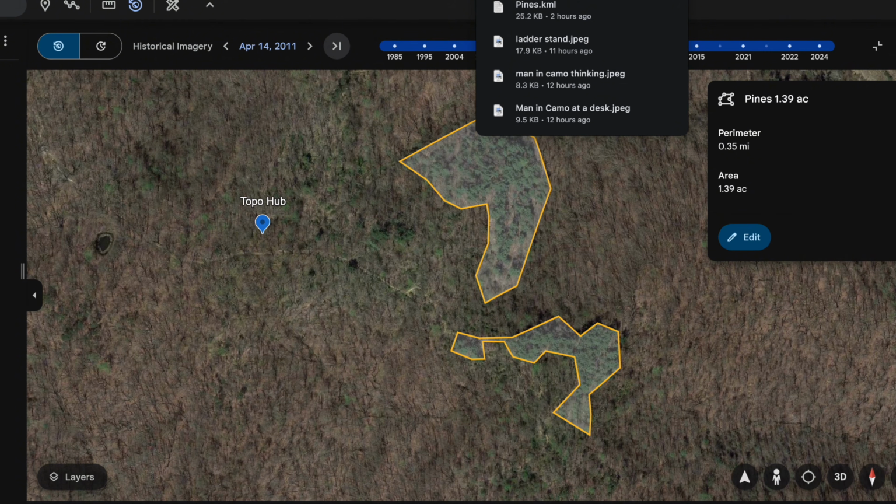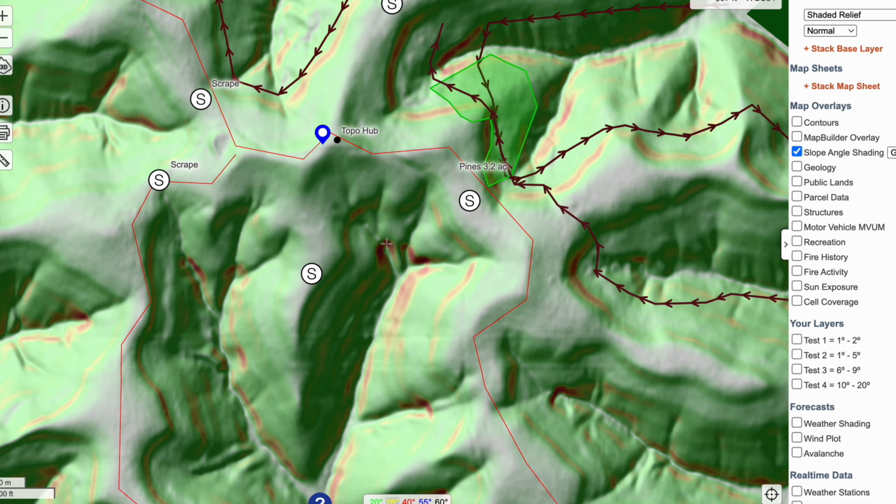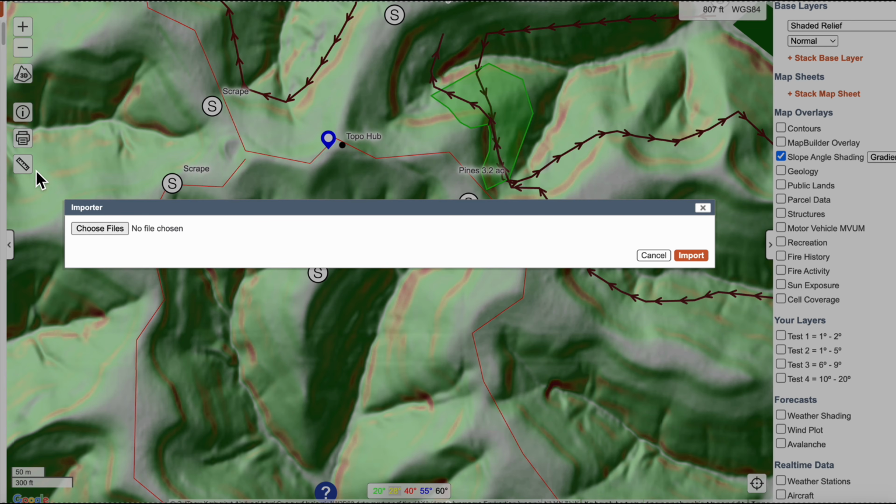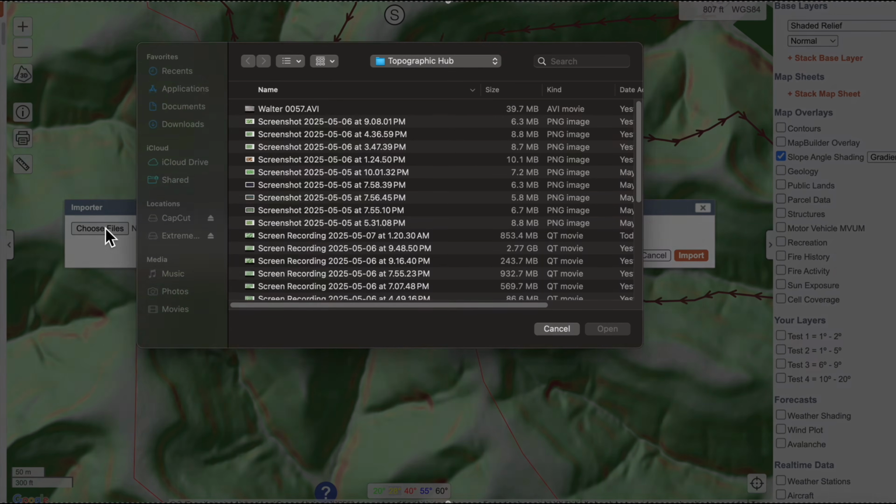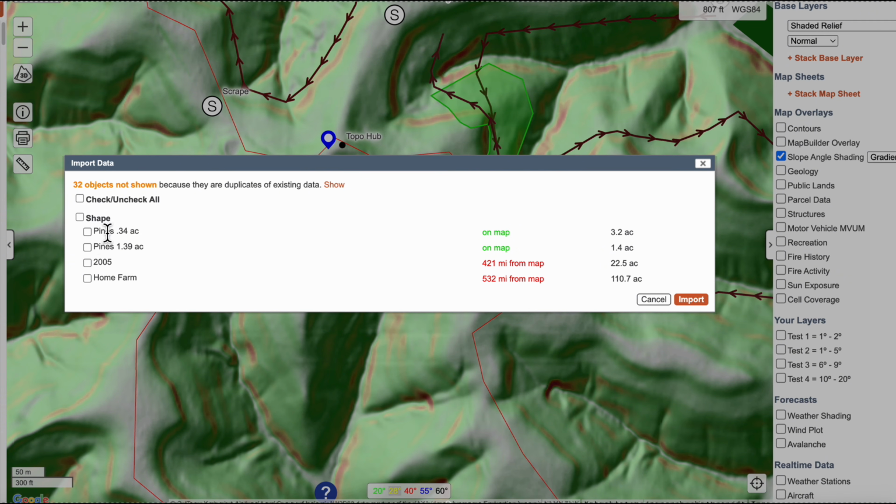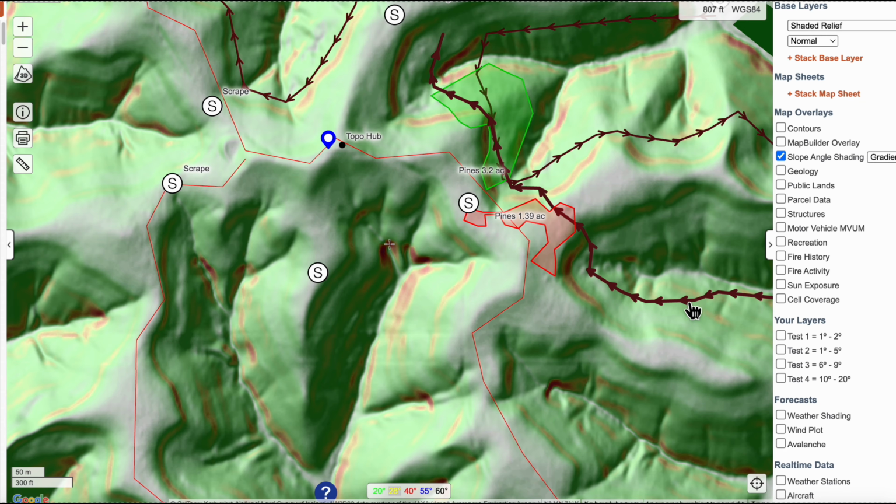So now we'll go back over here to CalTopo. We'll go up here to the top left. I can't show it on the screen because I don't want to give up any of the coordinates for these places, but we're going to import. We'll choose the file here. So we're going to open that and uncheck everything, and then we're just going to check the one that we want for the 1.39 acres and import it.